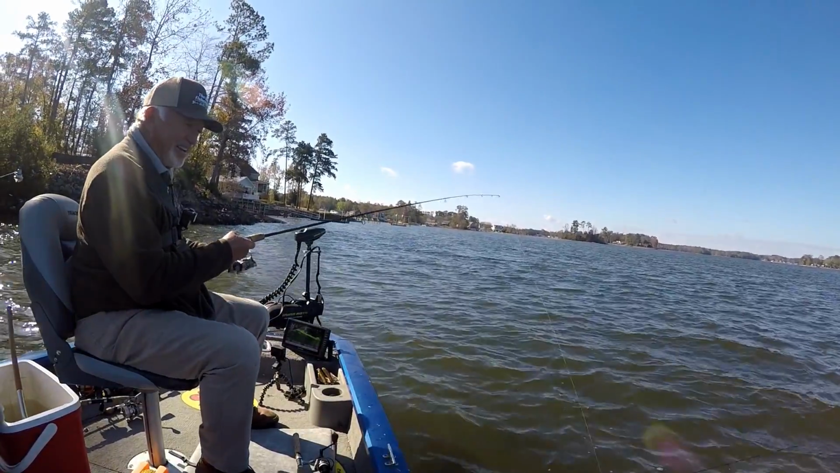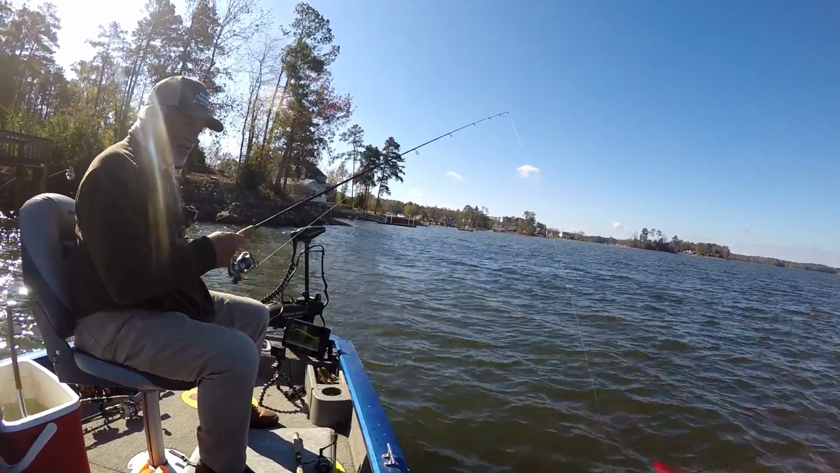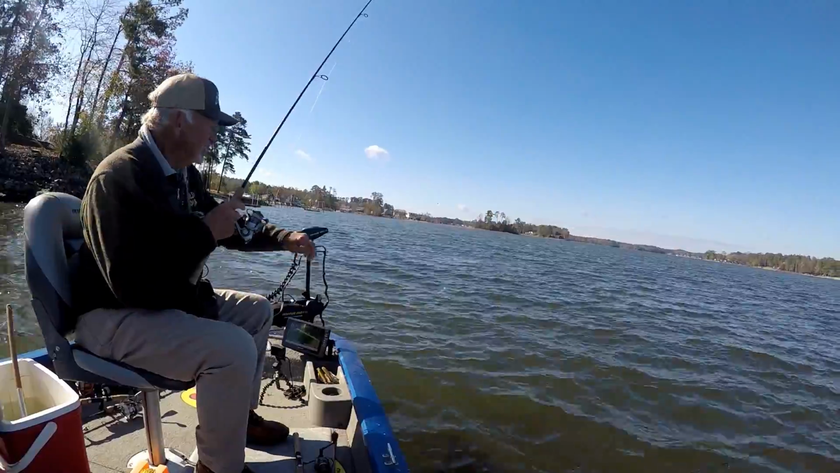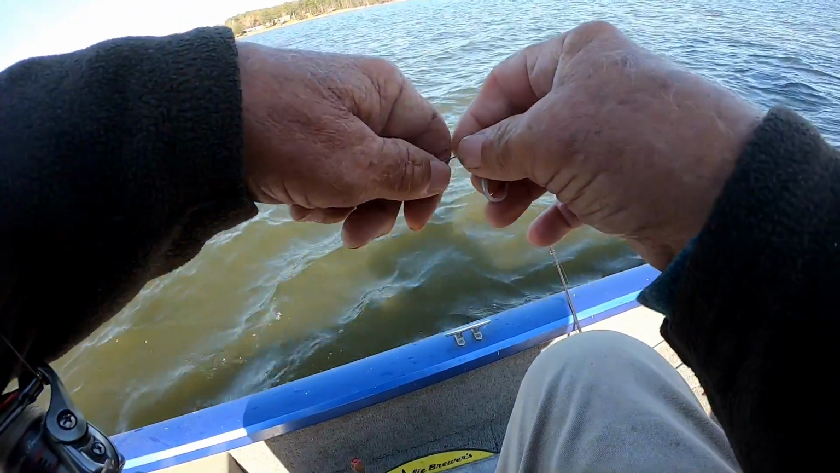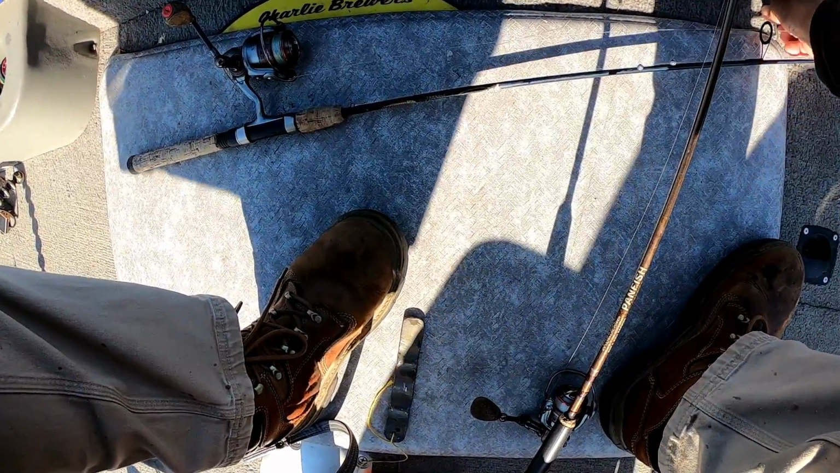Nothing bumped it. Nothing hit it. We got to change colors. We got to change colors. Let's go to a blueback shad and see if they'll hit it better. If I got one. I'll take one laying right here.